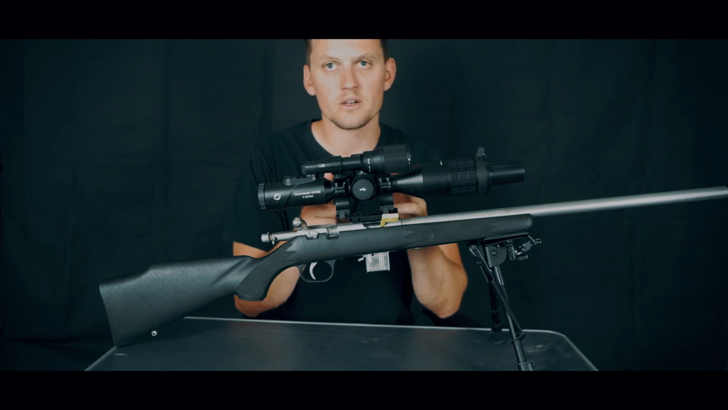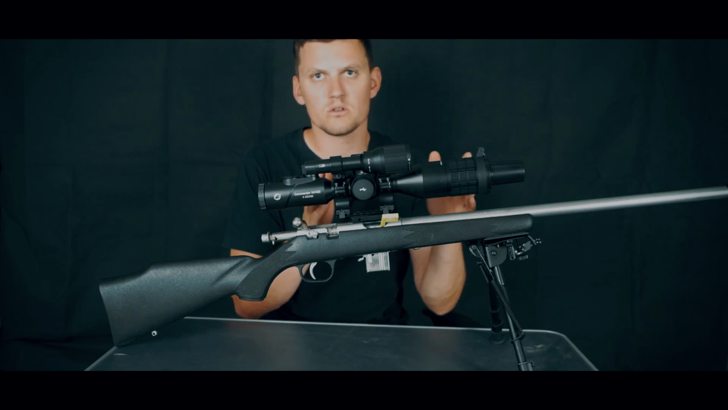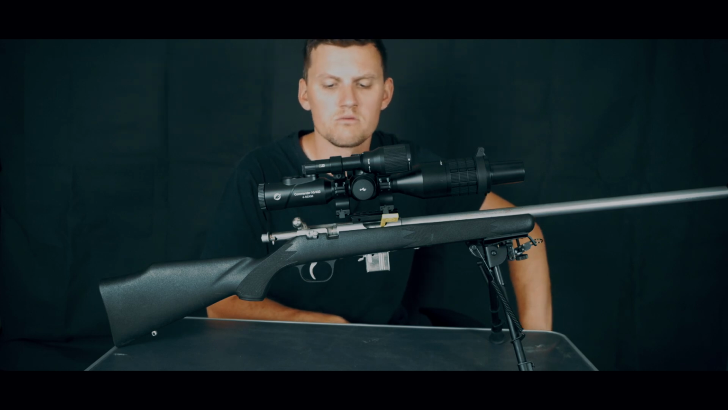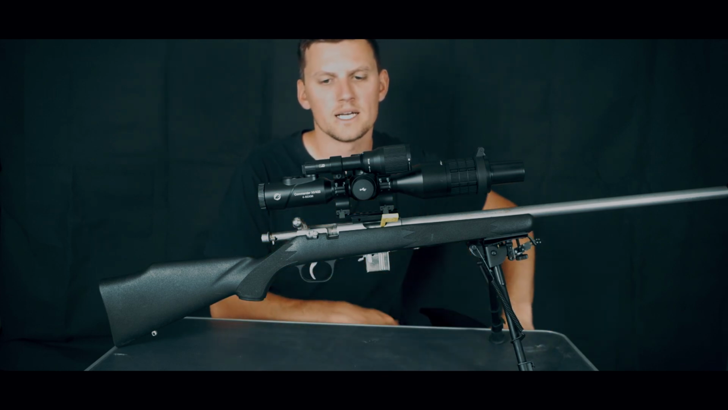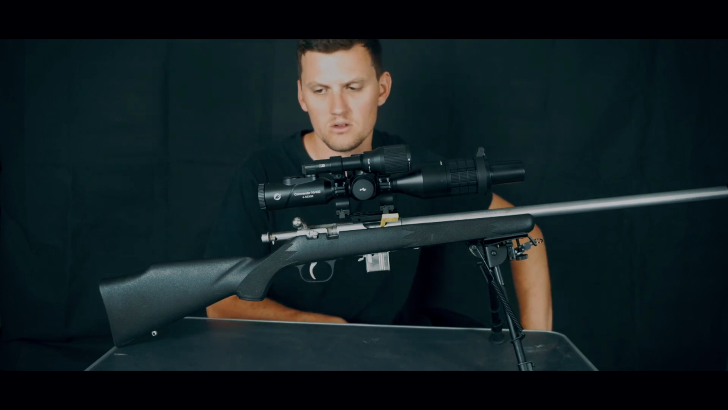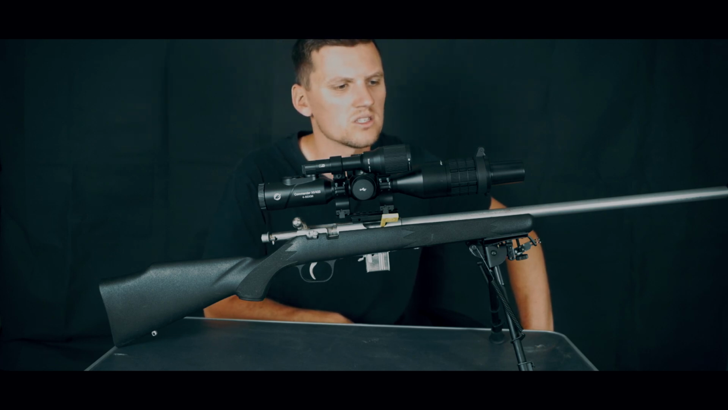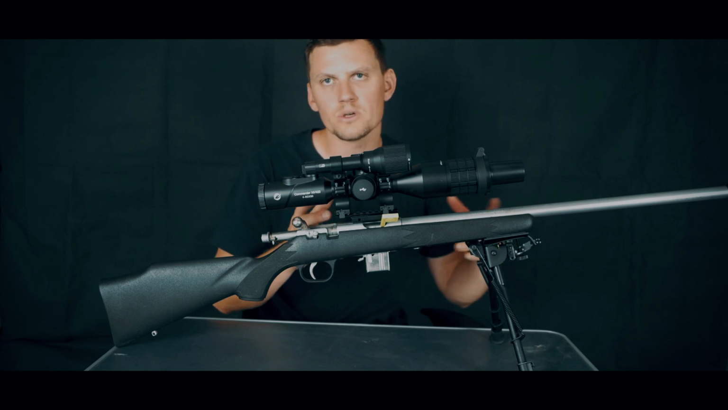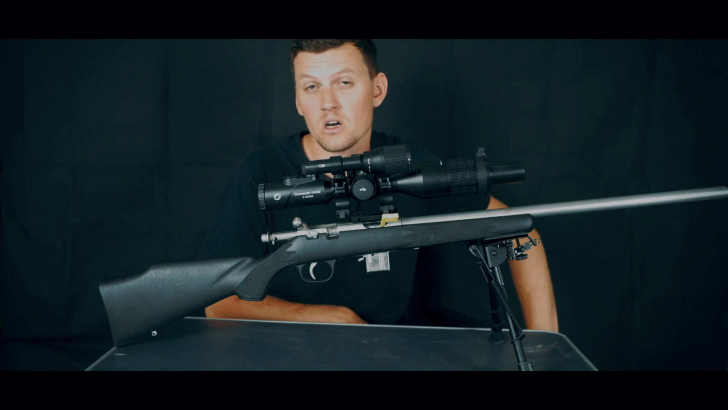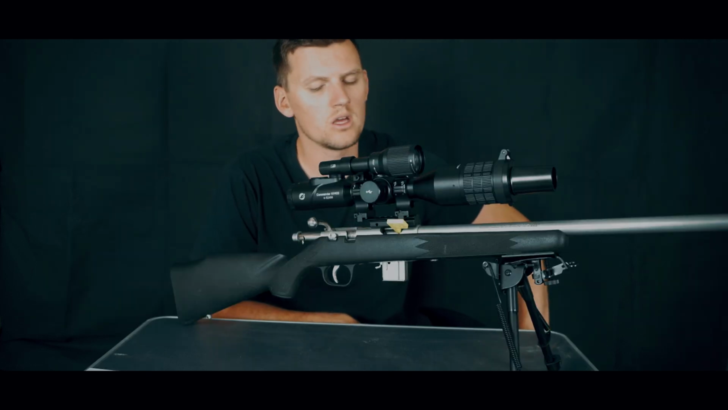I can see in the design they've tried to shorten up the mounting area, but again, that creates a bit of a con because if you're going to be mounting this on bases rather than a pic rail, you've pretty much only got one spot that you can actually mount this unit on. Is it super necessary? But it just gives away a little bit of that adjustability of mounting your eye relief correctly. And that does have a very short eye relief.